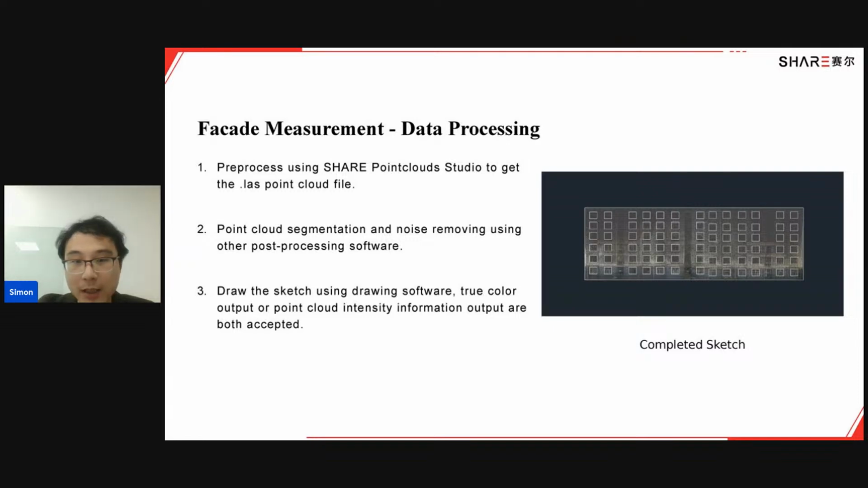The third step is to draw the sketch in drawing software, like CAD or some other drawing software. You just put the data from the second step into the software, draw the lines along the edges, and you can get the sketch.